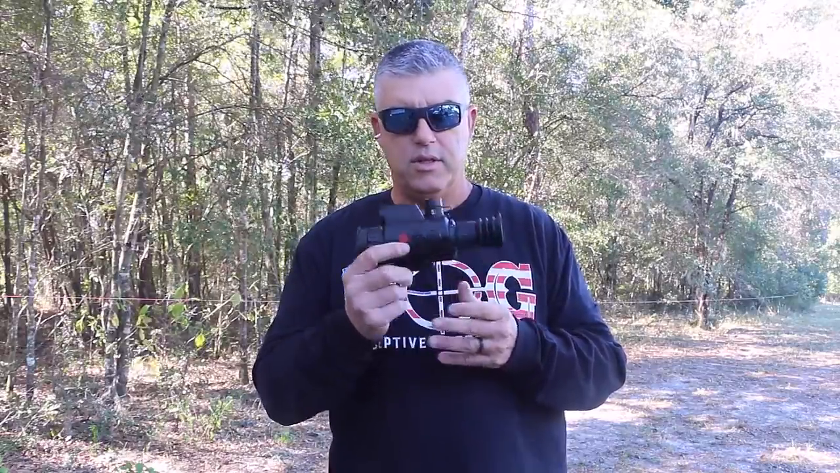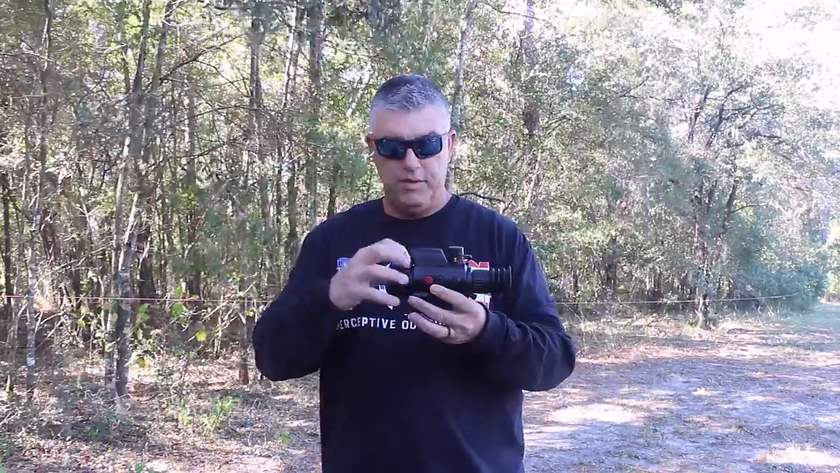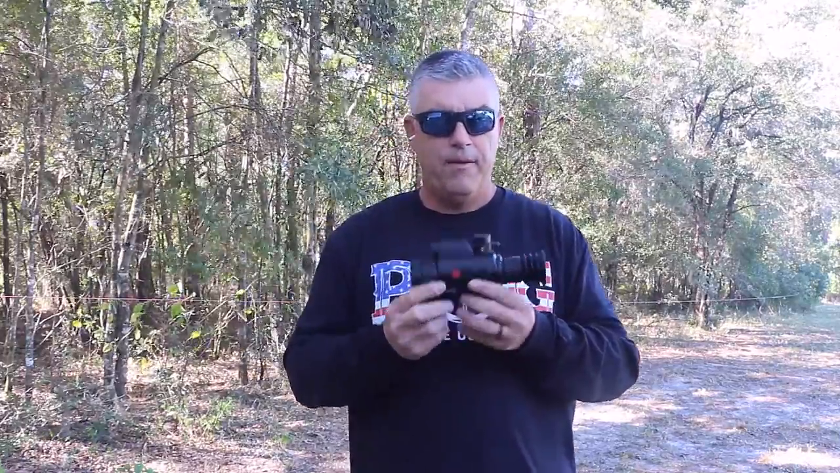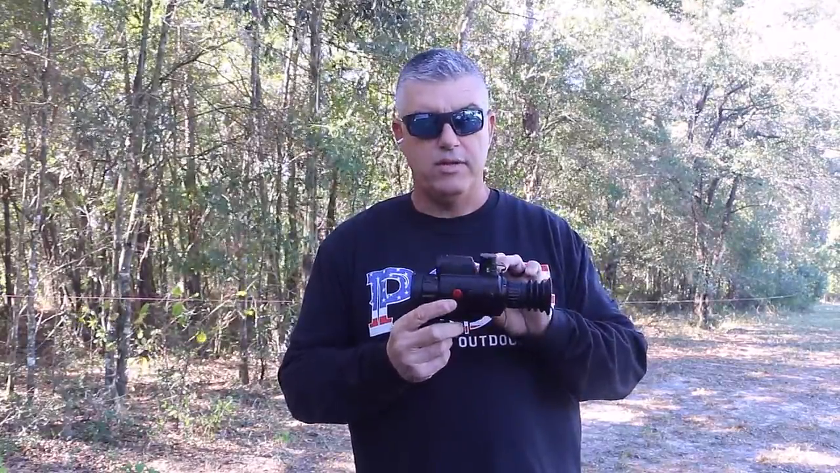One other thing I want to say about this is the image. The 384 image versus another scope that is relatively close to this scope, if you compared them side by side, the image on this is not superior. And when I say that, it's a 12 micron scope, and to me 12 microns means that there's tinier little dots in there, so the resolution should be slightly better.